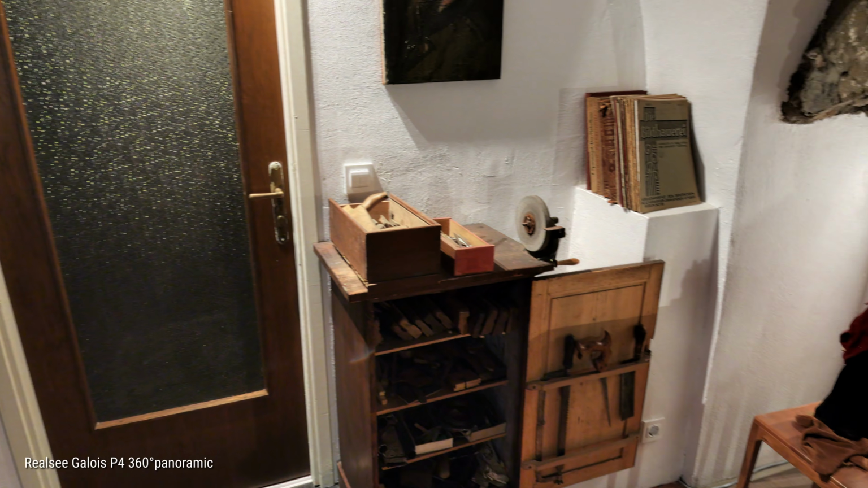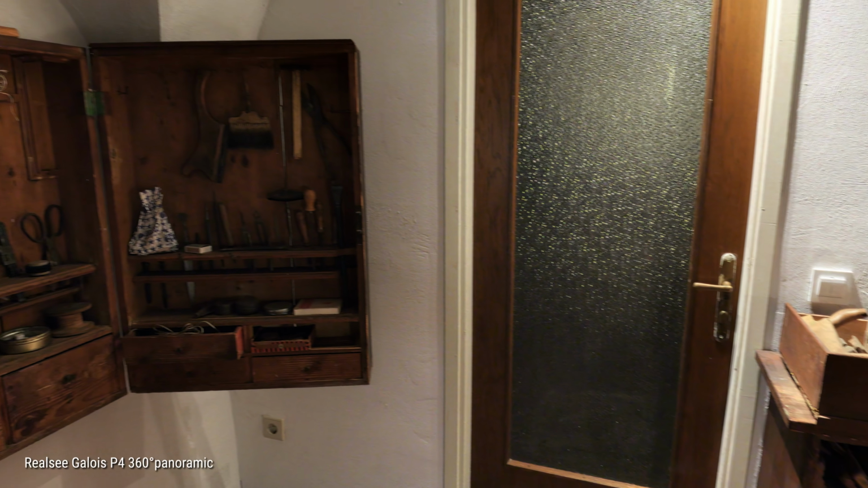This here is part of the museum. It is a puppet workshop, but as a museum piece, it's not an actual workshop. We are going to see an actual workshop later on.